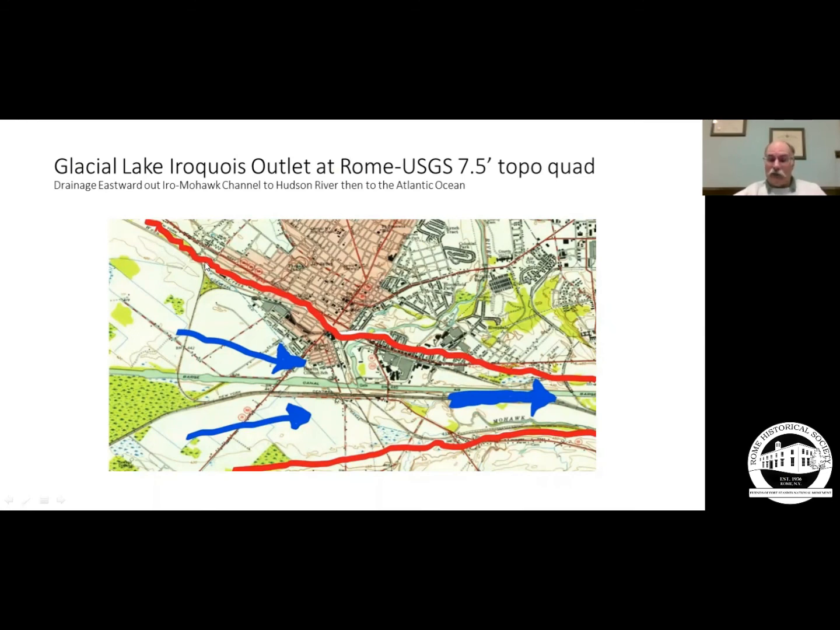Here's the topographic map of Rome, an older topographic map, but you can see the flat areas here out by the mucklands. These mucklands were the bottom of Glacial Lake Iroquois. And the water drained to the east, leaving a shoreline right here in downtown Rome, not far from the Rome Historical Society. And as you go out of Rome and head back up toward Stanwix, you go back uphill, heading up onto the beach terraces here and then on up into the Appalachian Plateau.